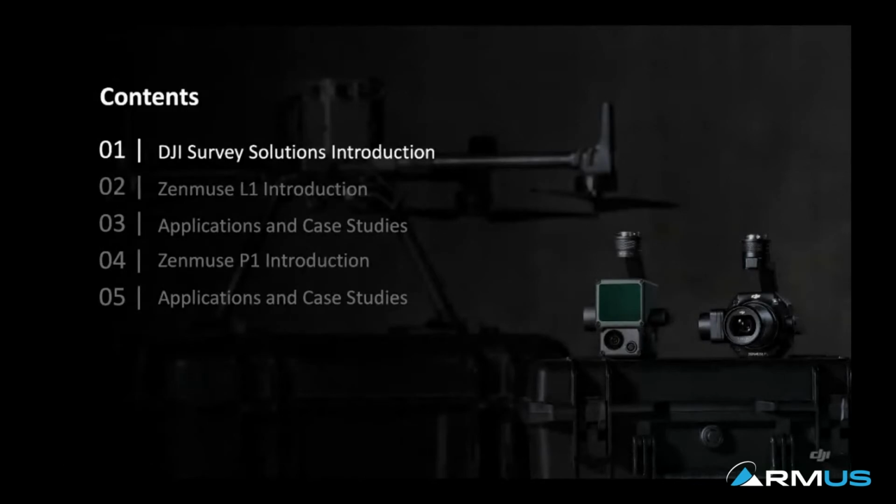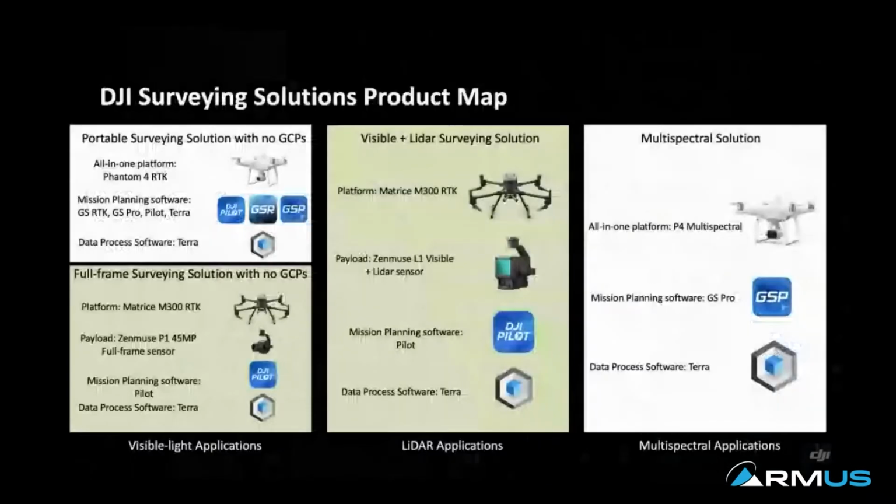Moving forward, introduce the L1 unit and some case study and applications of L1. Moving forward, I will be talking about P1 applications and case study similarly. Okay, let's get started. I'm gonna talk about the surveying solutions.